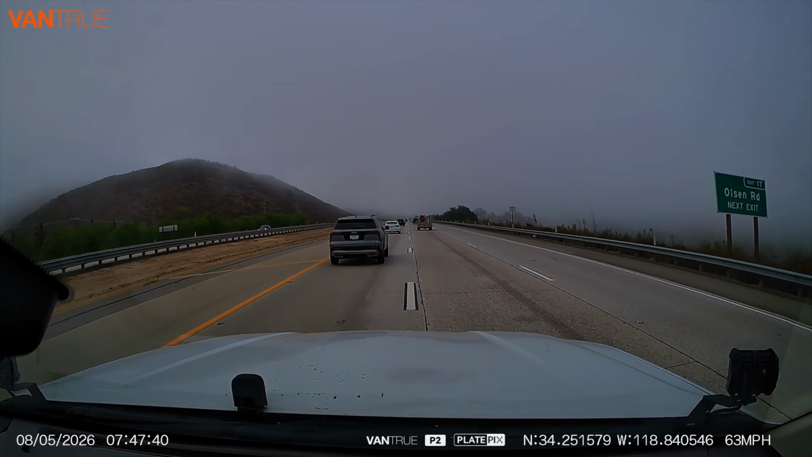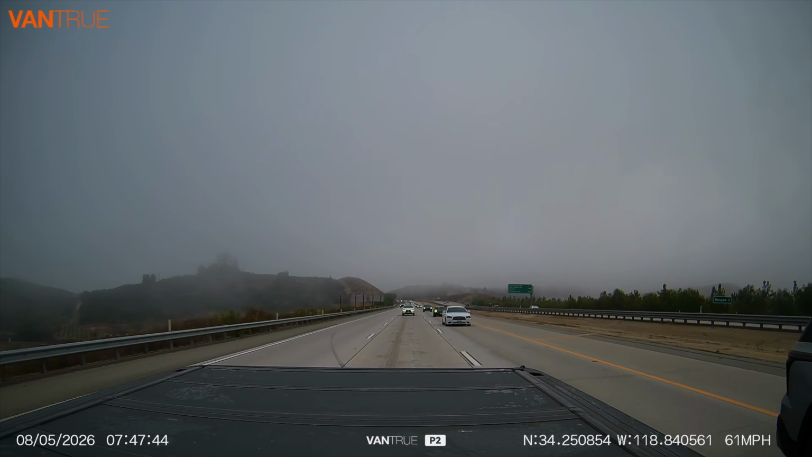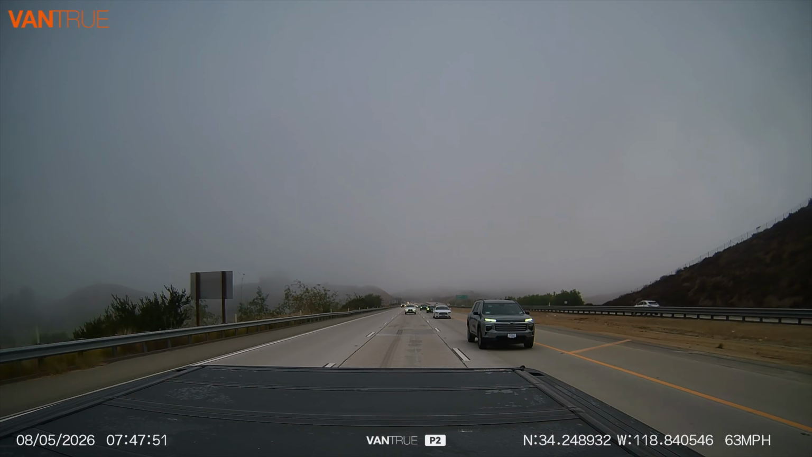It is a Quad HD or a QHD resolution, so it's halfway between 1080 and 4K. However, it still did give me the ability to crop in and get good shots of license plates, which is very, very important on a dash camera. The rear-facing camera is a standard 1080p camera, and something I do want to point out is the information along the bottom. That's very important stuff on a dash camera.